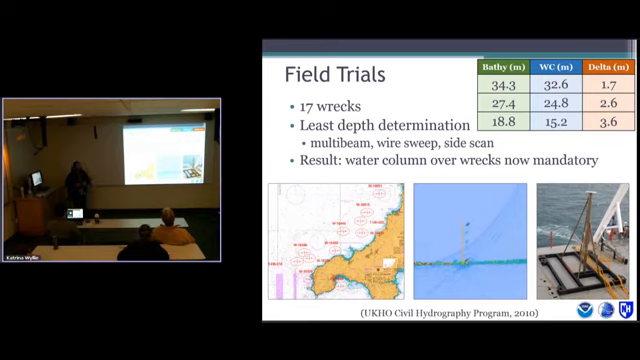And because of this study, the UKHO requires all wreck developments to have multibeam water column turned on. And if the least depth is from the water column, then that has to be reflected onto their nautical chart products. So this spec went in in 2012, and I talked to a guy over at the UKHO, and I said, well, how's it going? He said, well, since the spec, we've had a couple hundred wrecks surveyed, and about 10% of them have these depths that bathy fails on, and then it's really shoal in the water column. So about 10% of the wrecks.